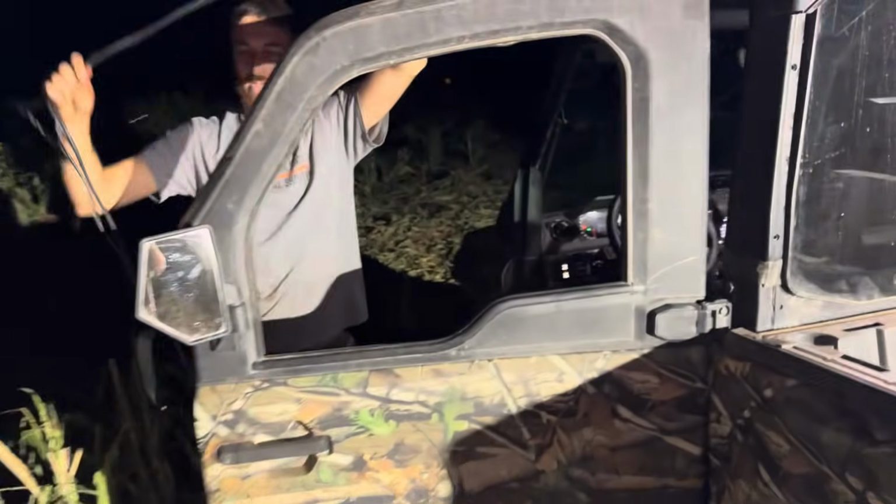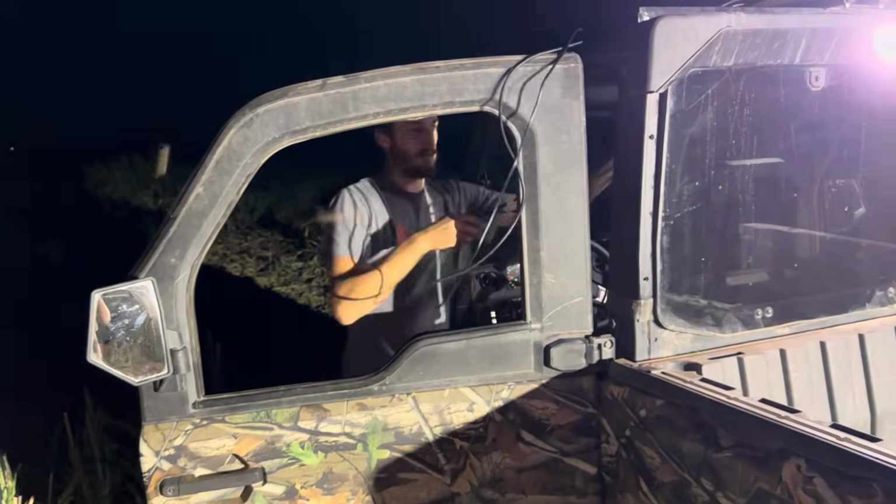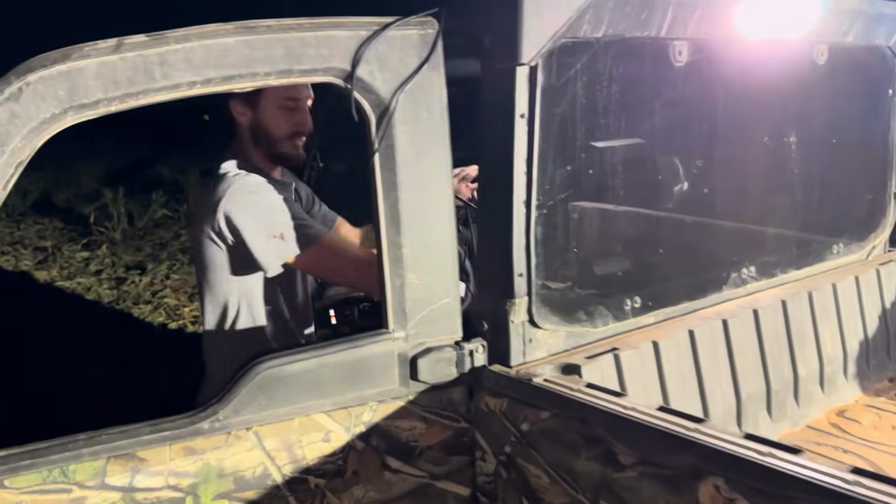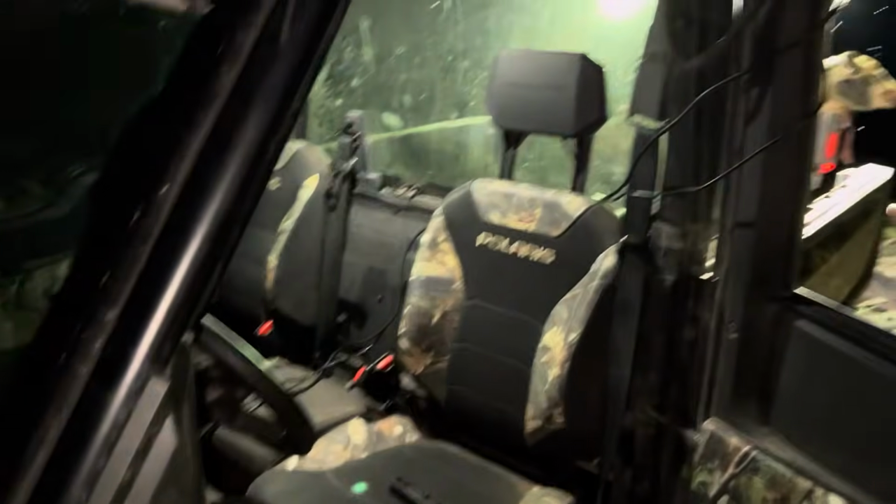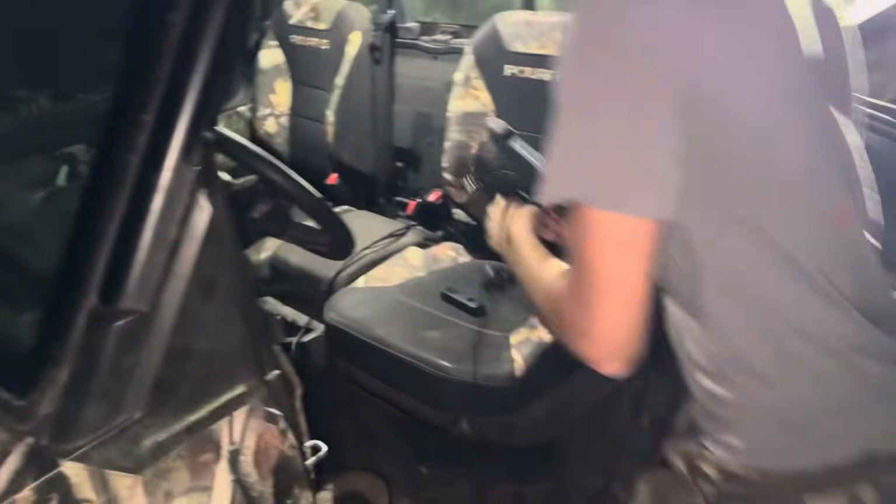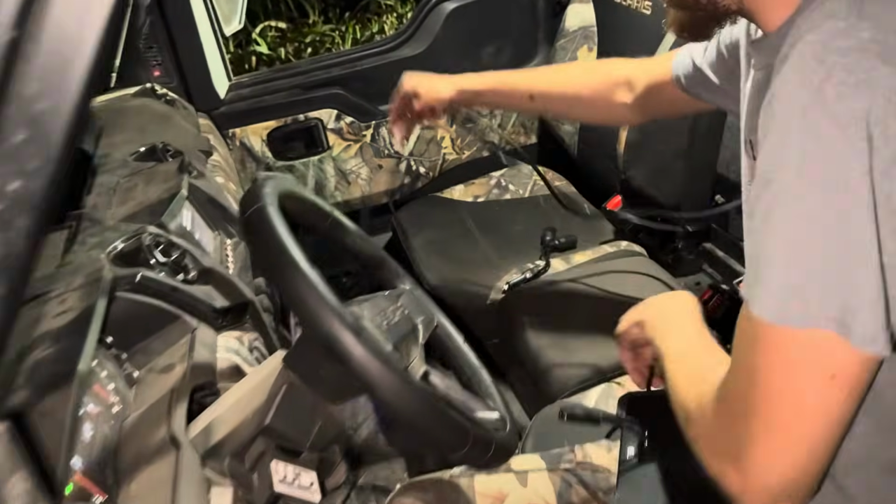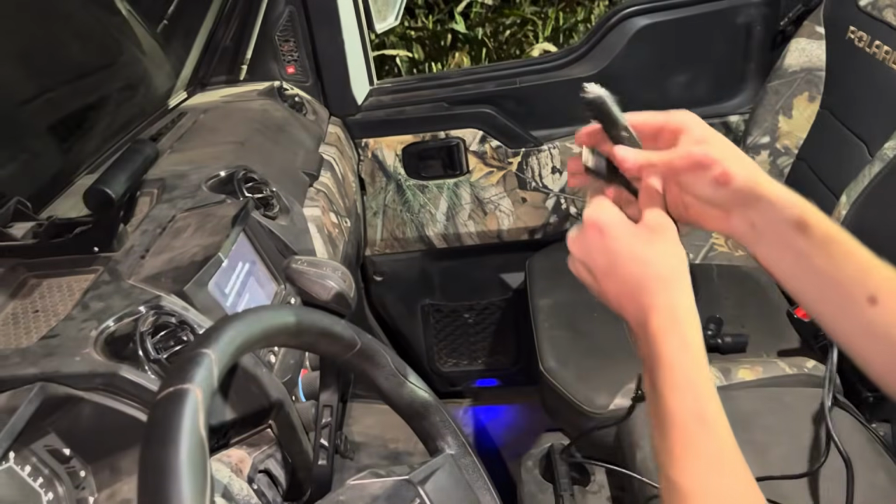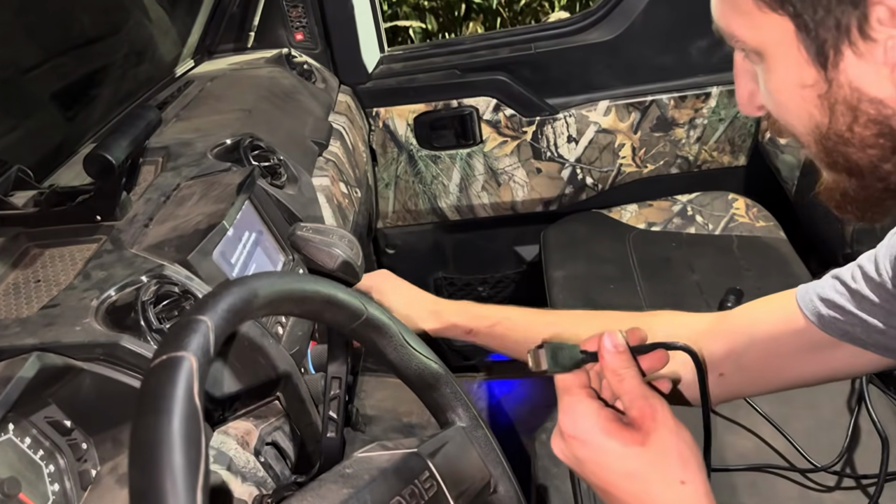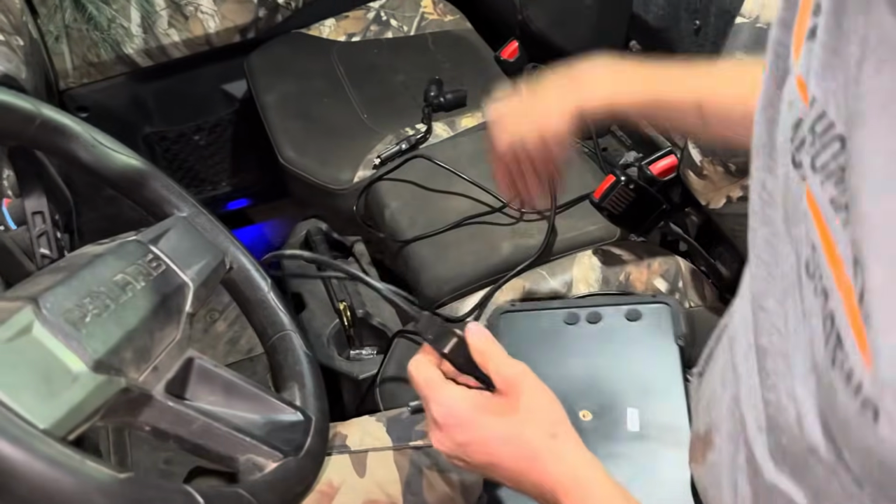And then I'll run the cords through the window, and then back around the headrest here in the cab. I've got two cords there, but you can kind of see around the headrest just to keep the cables from flopping around. Then from there, HDMI. HDMI goes to HDMI on the tablet.